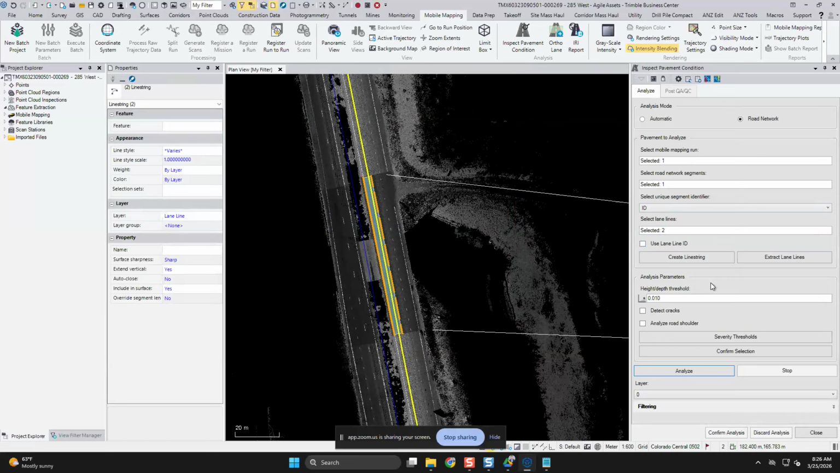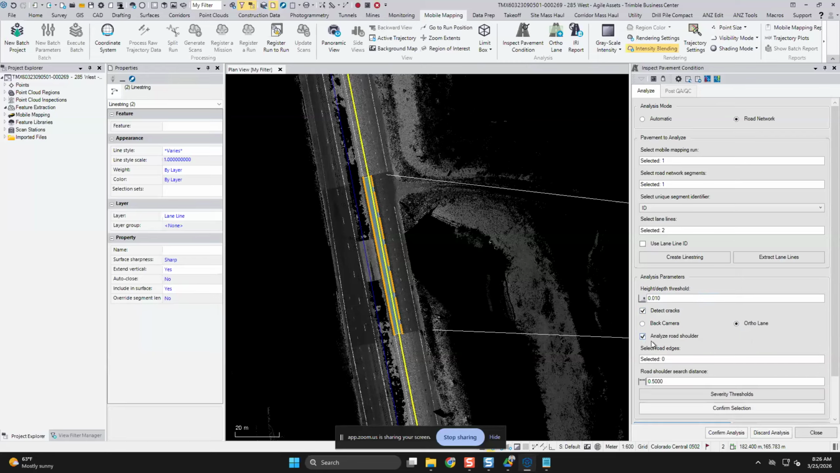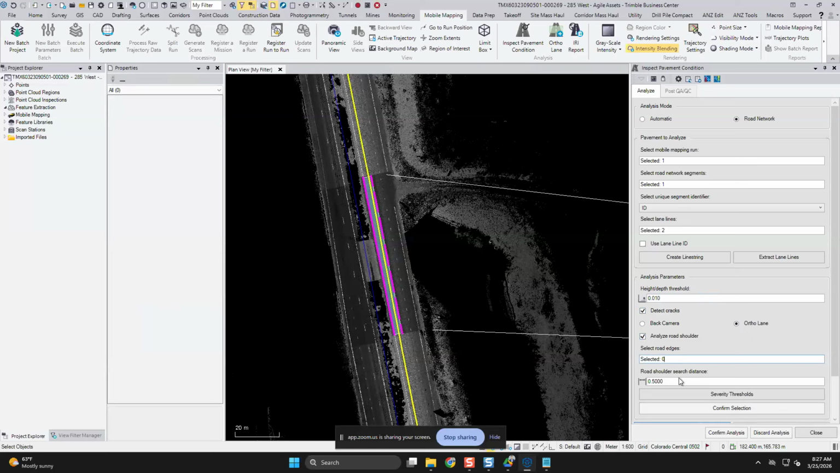Moving down to the analysis parameters, we have a height and depth threshold, which essentially allows users to buffer out any scan points to be unincluded in the analysis. We want to enable detect cracks using ortholane. The reason we're using ortholane here is because there are additional attributes for these features that are detected. Users have the ability to analyze the road shoulder. In that situation, you would want to select the lane line closest to the road edge and provide a search distance.